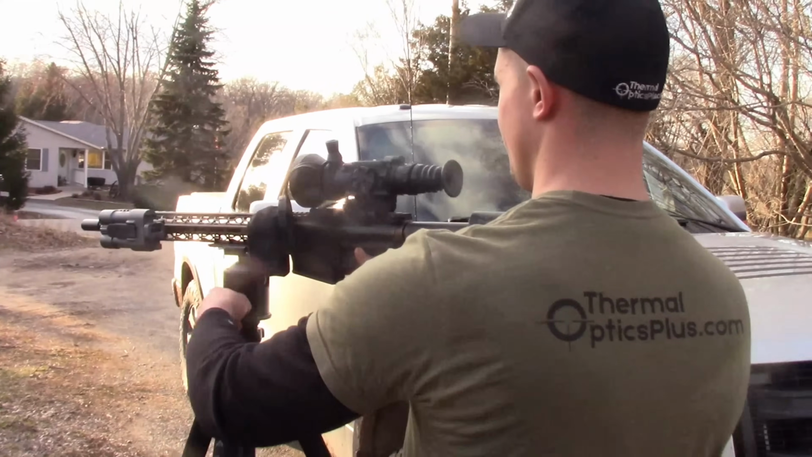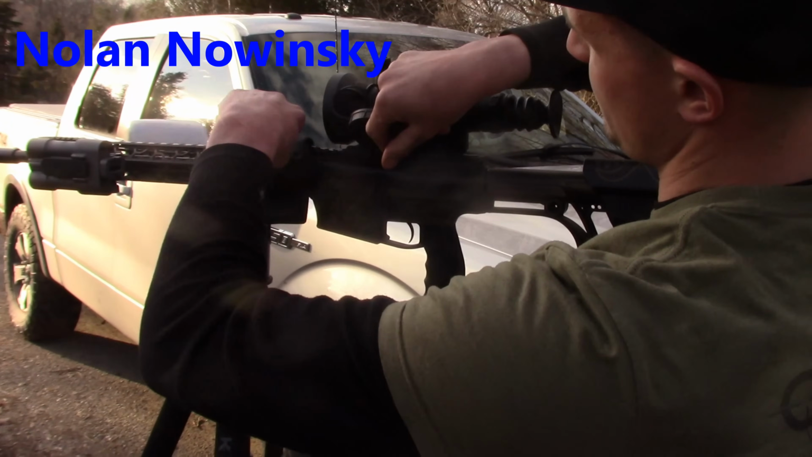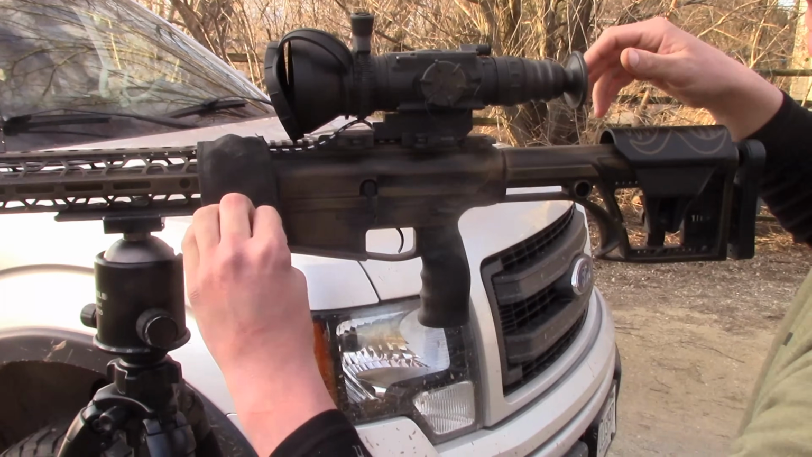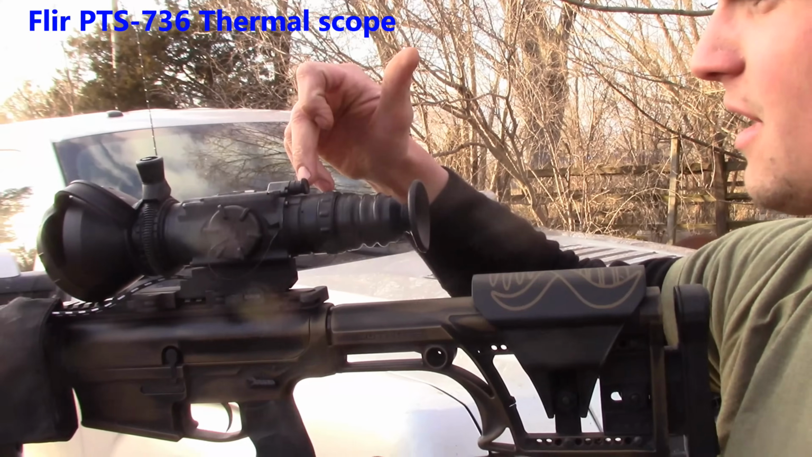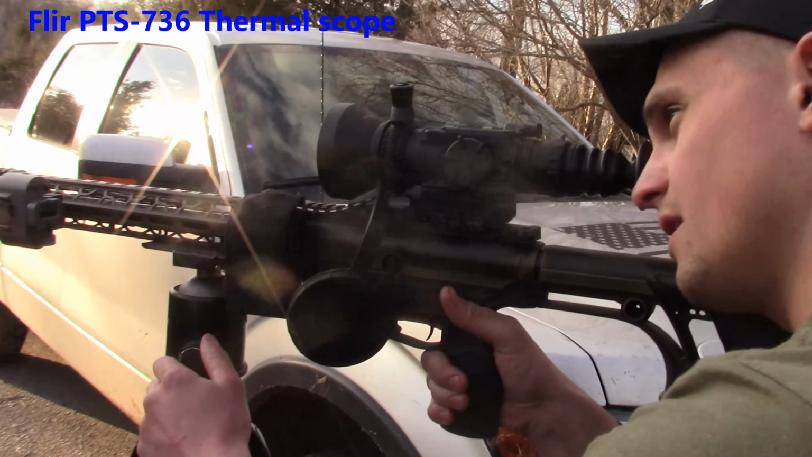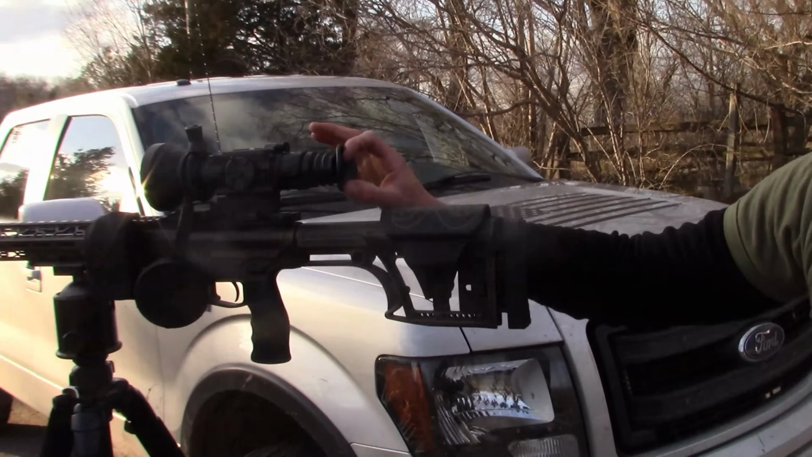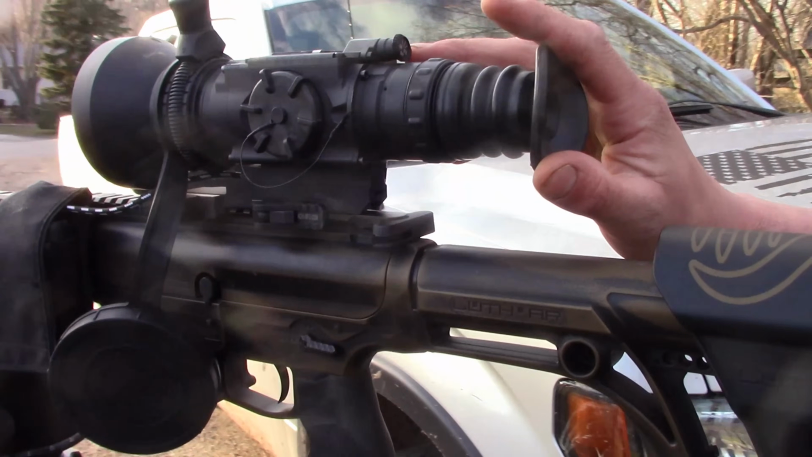Alright, so here's your on and off switch. Basically there's a button on the battery pack here. So you gotta press the button and turn the battery pack on, and that'll send juice to the scope. Up on the scope you have on, off, and standby. So you turn that to on, and then basically you have to compress the eye shutter to open the lens cap. Basically, you gotta push that forward to open it. Okay, so when your eye pushes it forward? Yep, then you can see the screen.